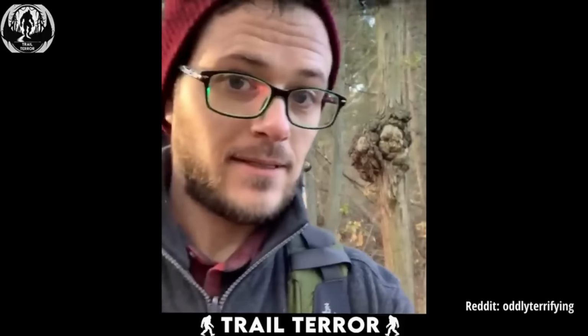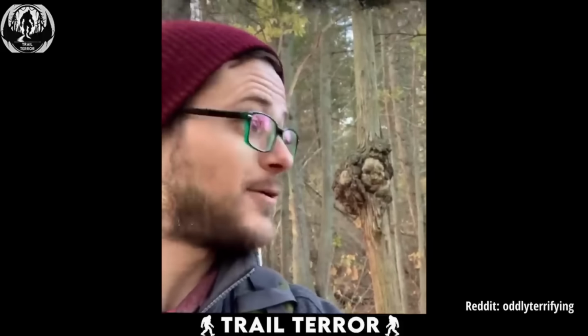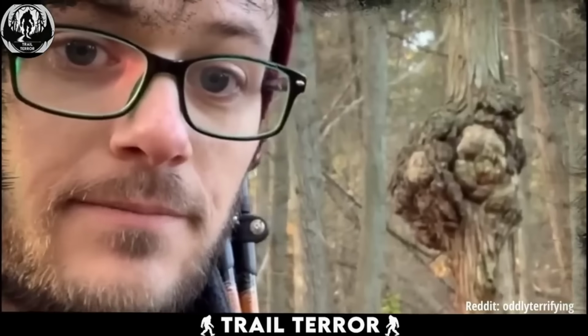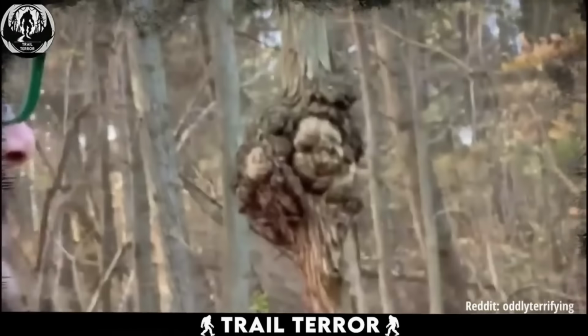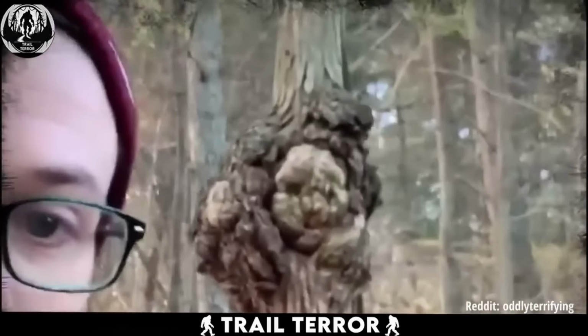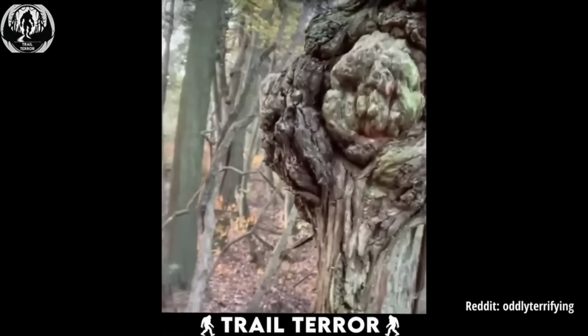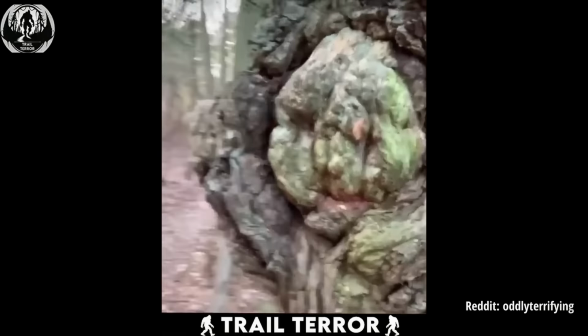The video you just saw comes from a hiker who stumbled upon a bizarre sight: a tree that looked like something was stuck within its trunk. As the hiker films himself, you can see the tree in the background, and we can clearly notice there's something off. There's a bulge in the tree, and when the camera zooms in on it, things get even weirder.